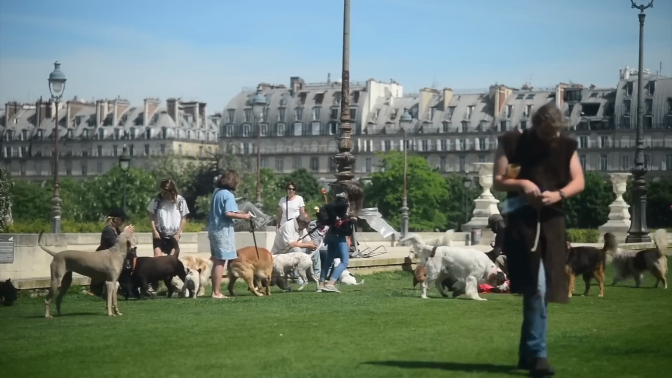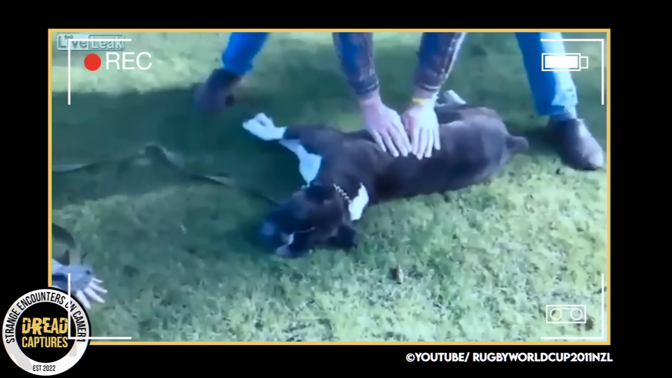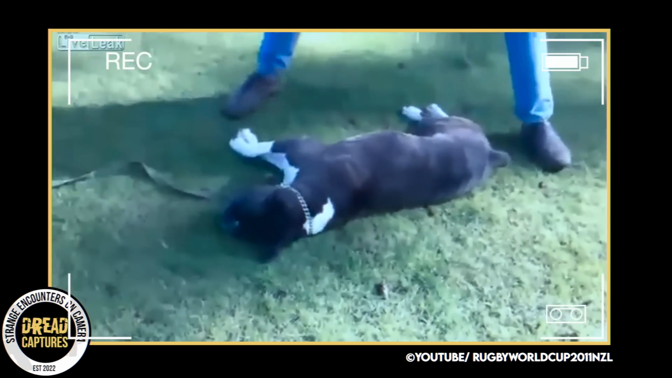The poor woman is trying to help her dog. She's wailing. A good Samaritan is walking by, notices the commotion, and takes control.